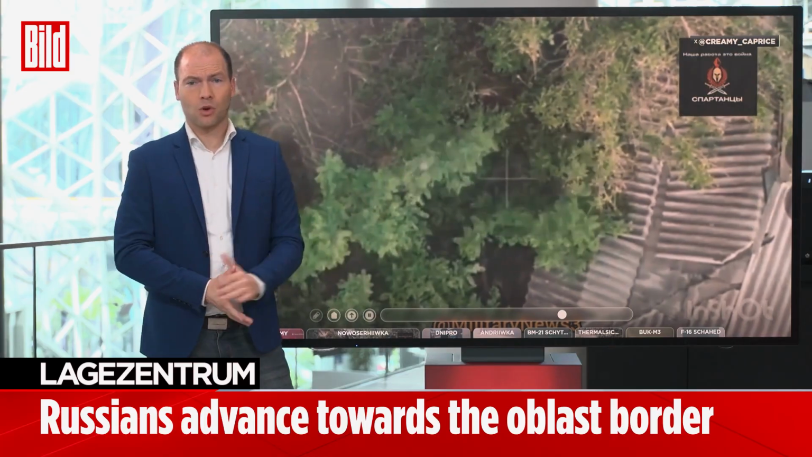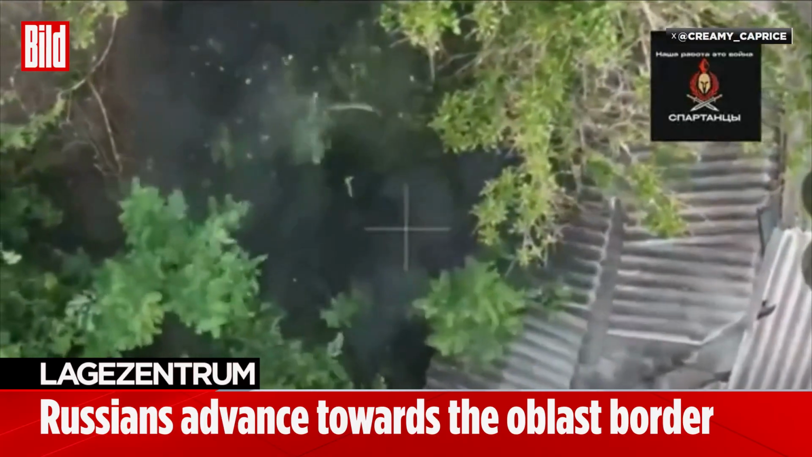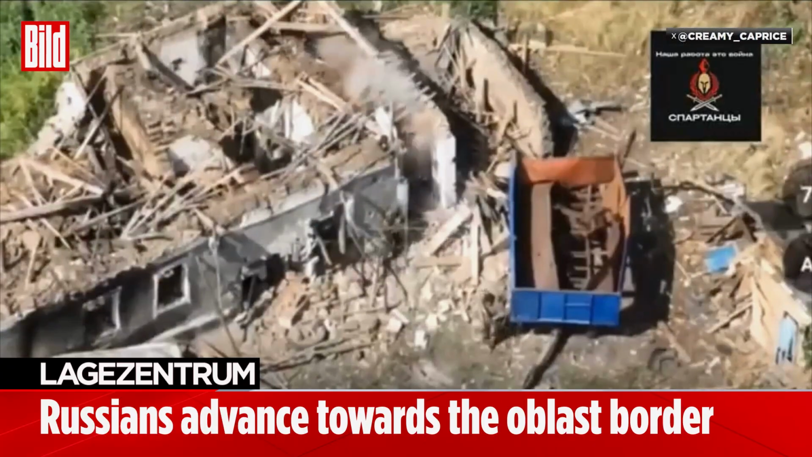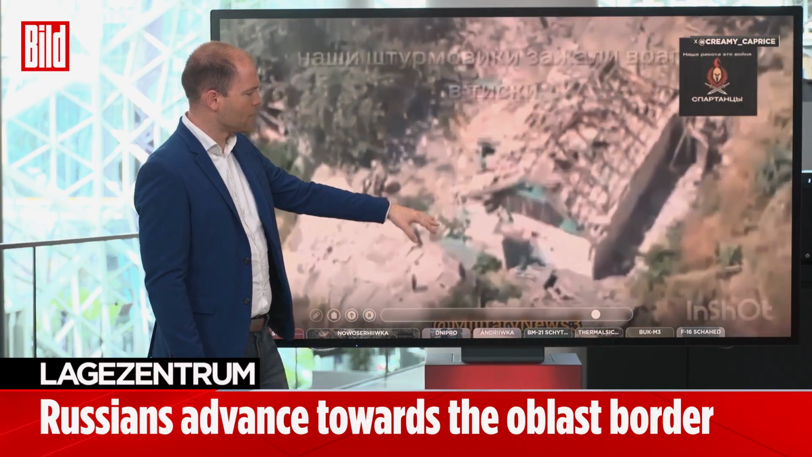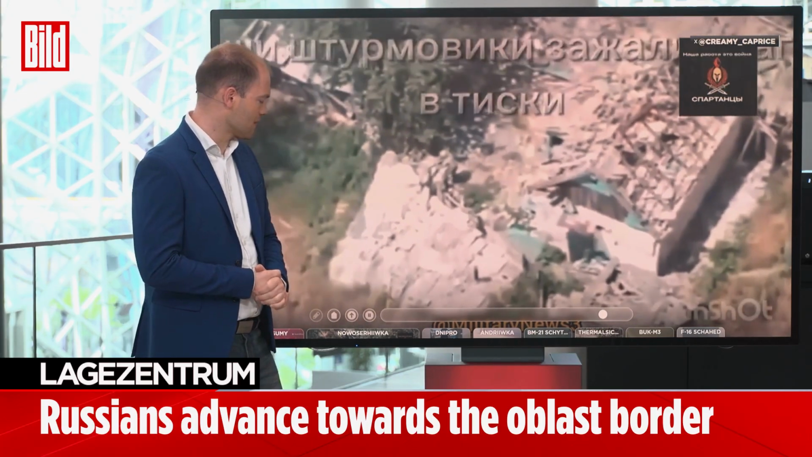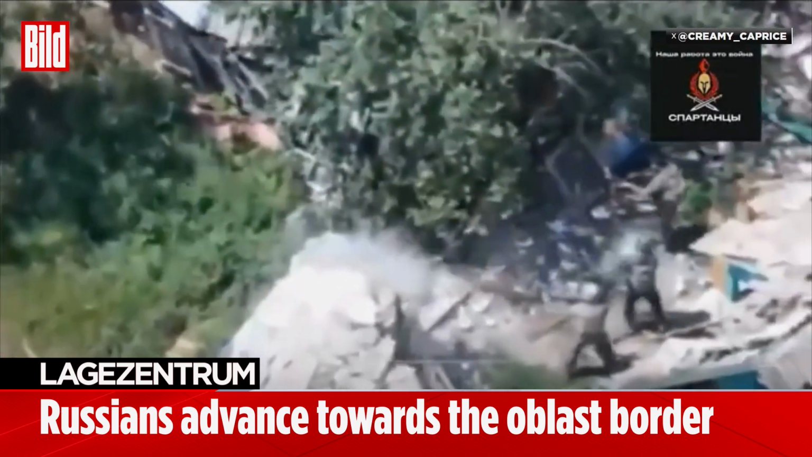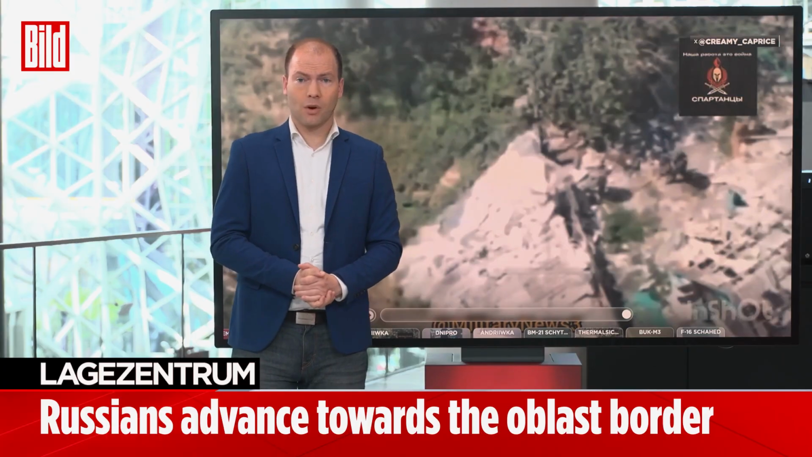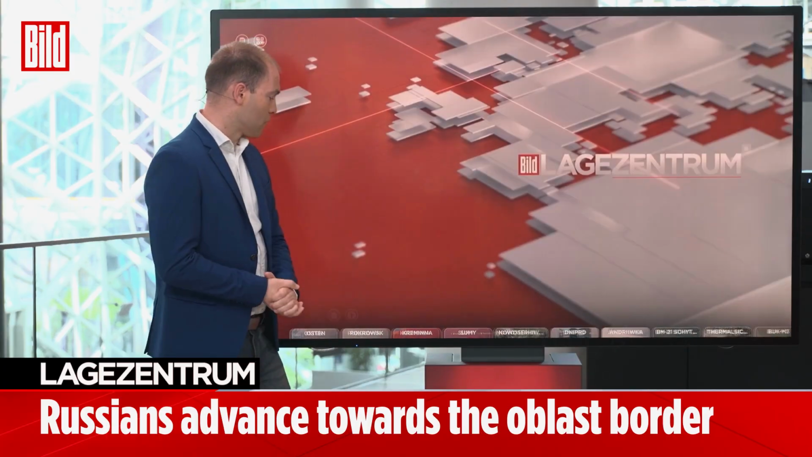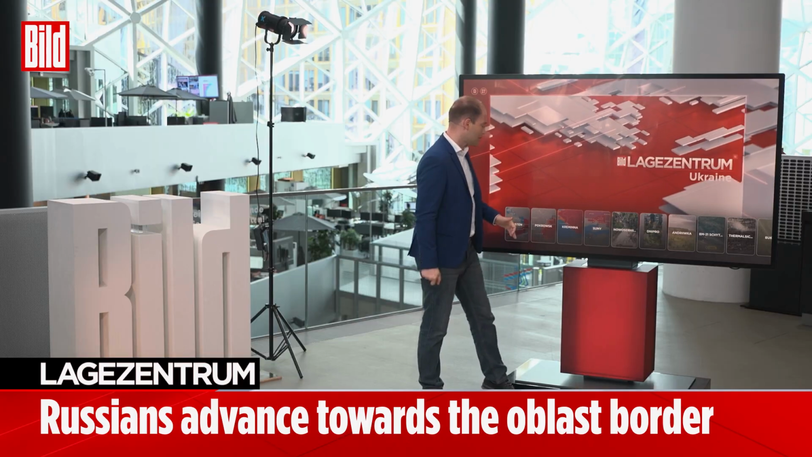We've seen some attacks on Ukrainian soldiers where, fortunately, the impacts aren't directly visible. However, we can see that they've managed to push forward. And here we see them. These are the Russian soldiers now at the far west, the absolute western edge of the small village Novosahivka, clearing out the last remaining Ukrainian positions. And according to our information, it unfolded in such a way that ultimately this location was completely taken over by the Russian army.